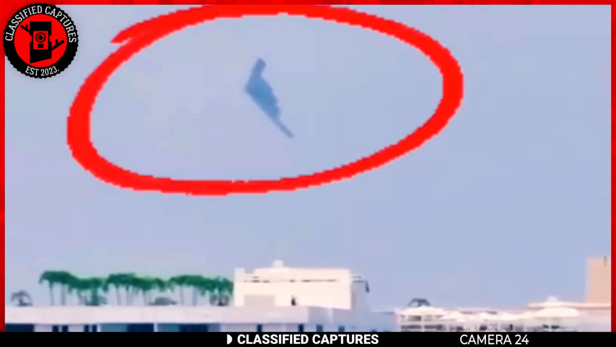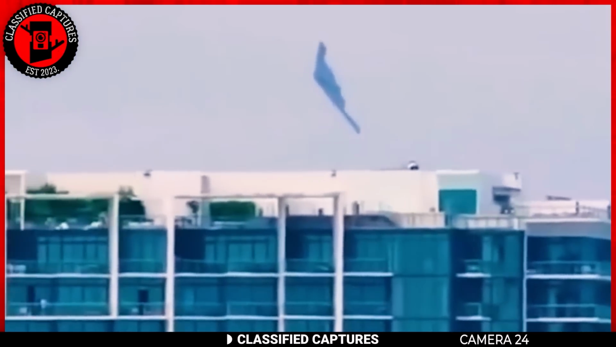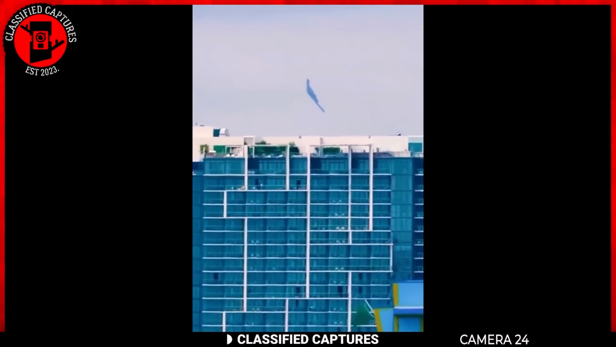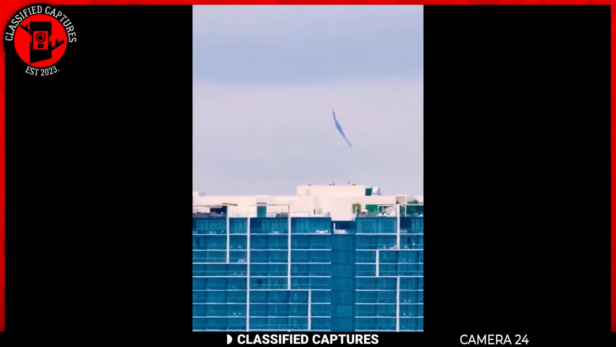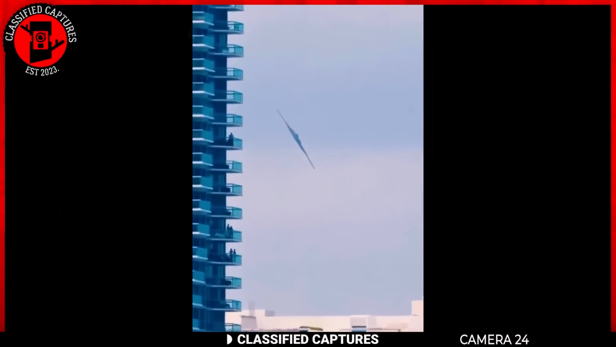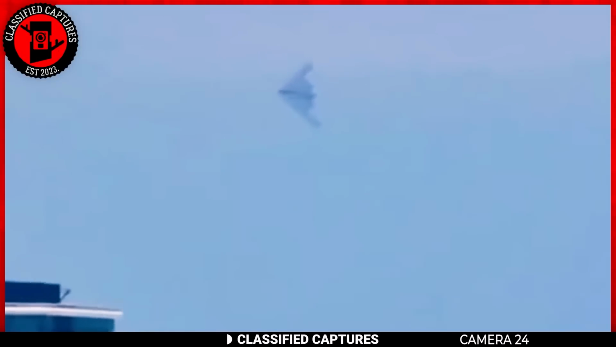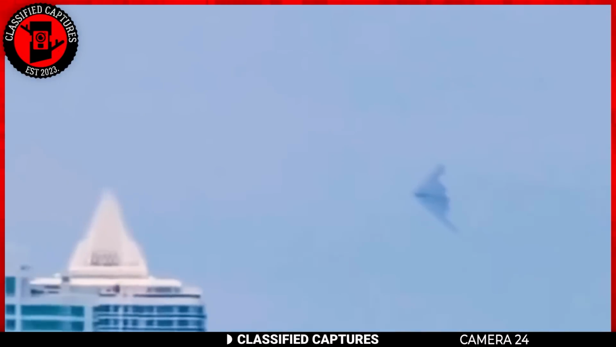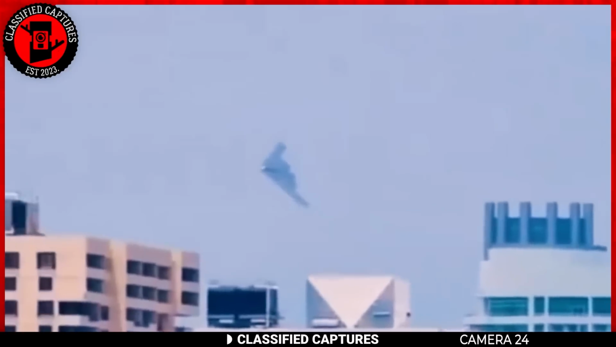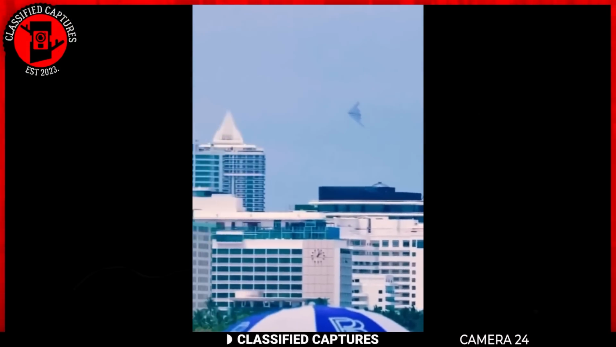This video of a mysterious craft flying over Miami has caused some confusion and controversy. The footage was captured by an eyewitness who believed they had witnessed an unidentified flying object. However, others soon came forward to suggest that the craft in question was a military stealth bomber. It's not hard to see why the eyewitness might have been confused. The craft in question is sleek and black and moves with remarkable speed and agility. It's the kind of vehicle that looks like it could come from another planet.